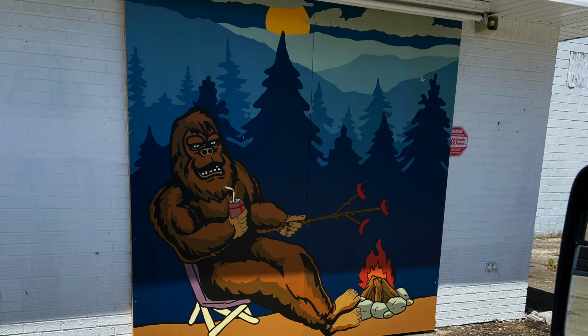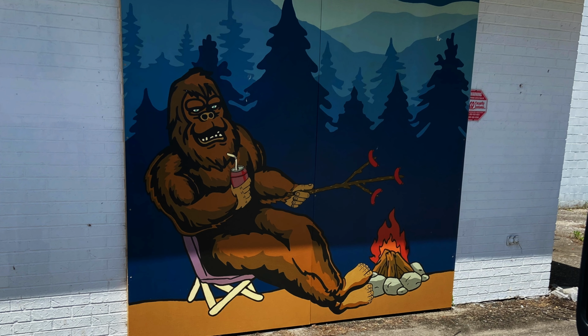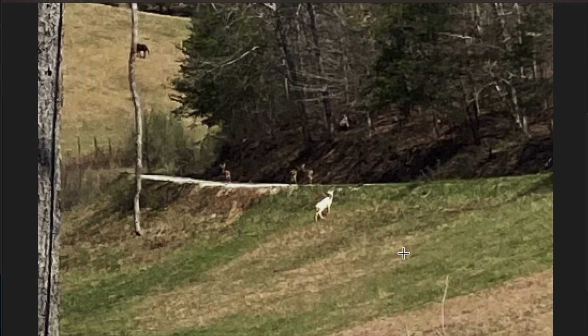It could be the Beattyville Bigfoot. Who knows? Now this right here is a picture of an albino deer. And there's 3 more deer right there on the road. But they were cutting down through the holler there, and they usually cut up through this way. But I haven't seen this one yet, but it's out here.